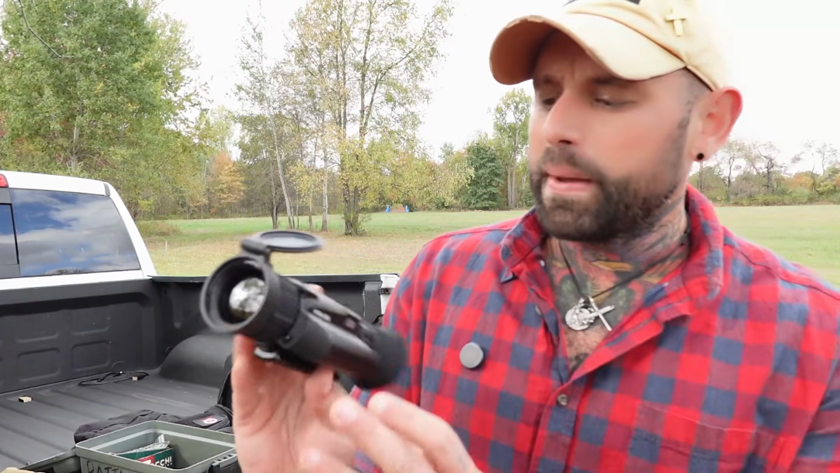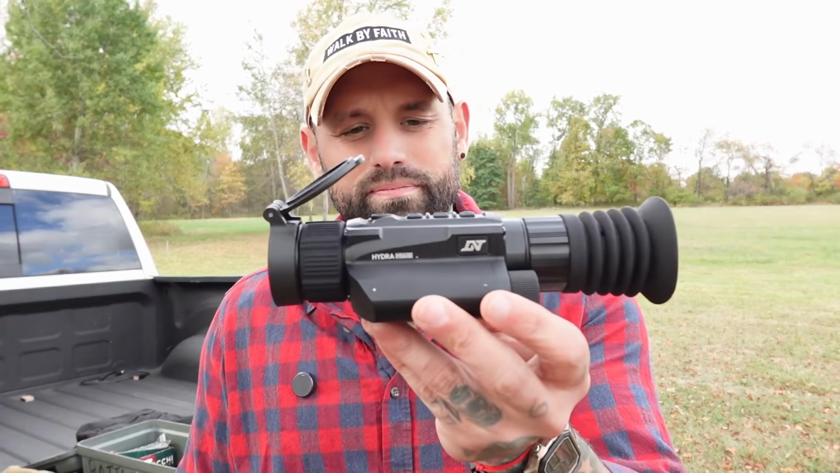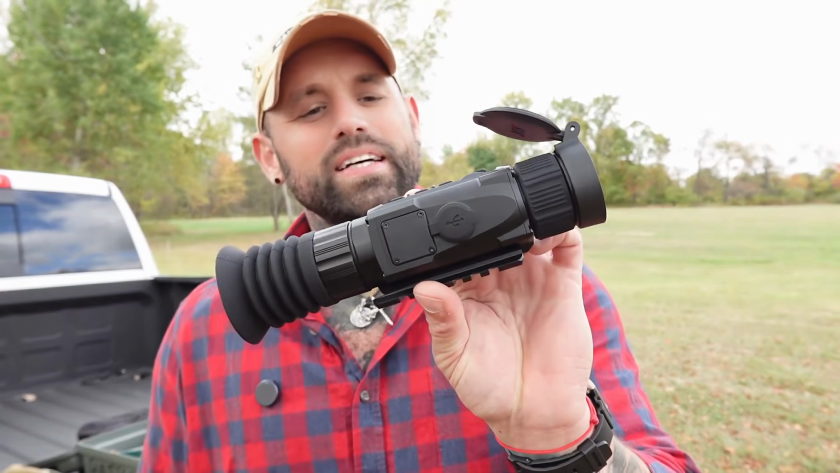So basically what we're looking at is DNT optics. Everyone knows how DNT is. They're tried and true. They have very, very good products. So we're going to talk about affordability. What does something like this come in at price-wise?